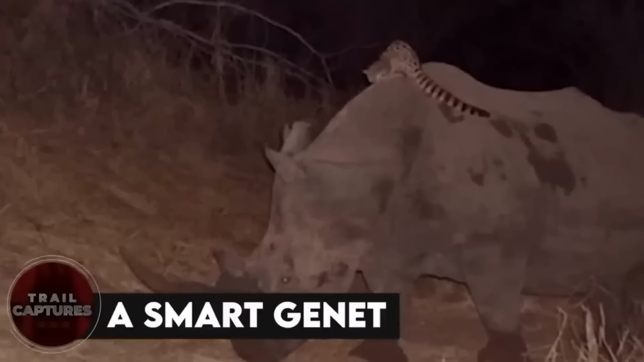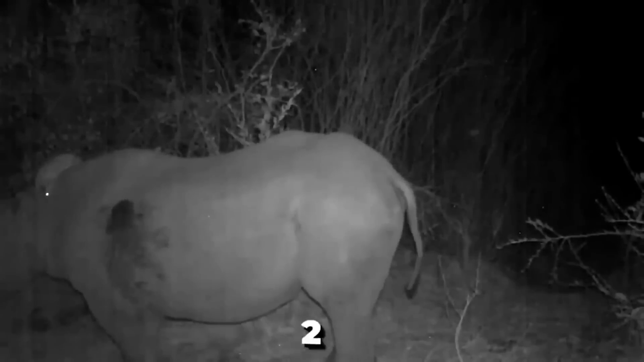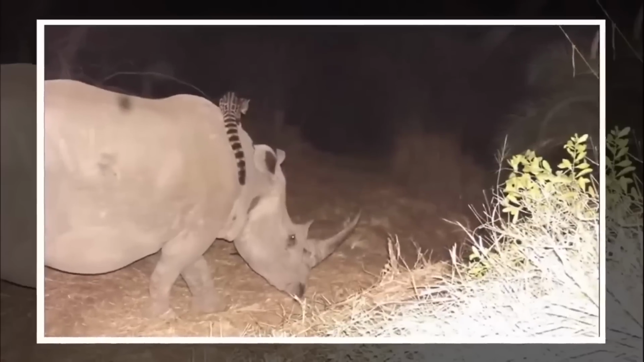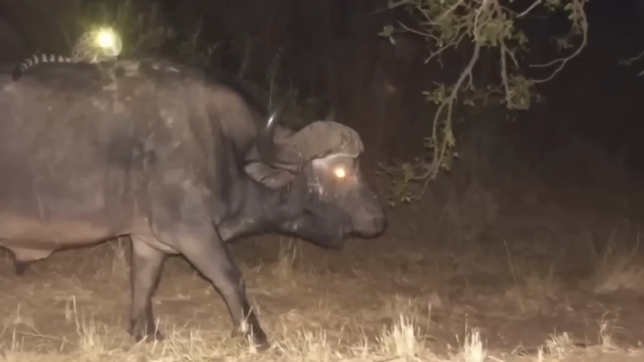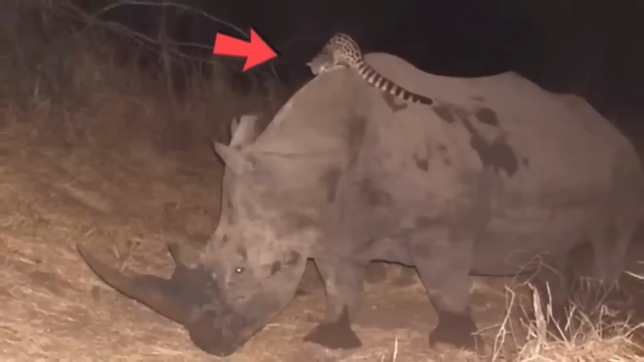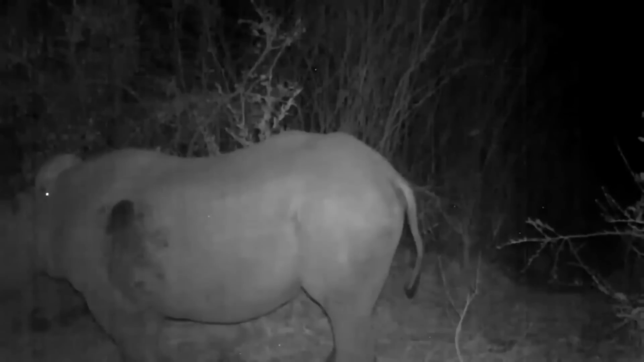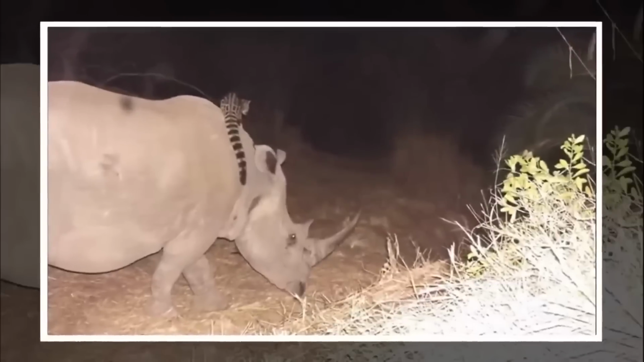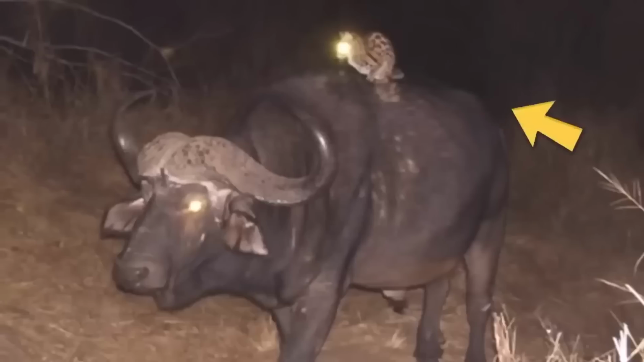A smart genet. Even though the video was recorded in 2014, people still can't believe what they saw. The motion detecting trail camera sensed someone passing by one night and took some photos and a short video. Those photos showed a genet riding on big animals, like a buffalo one night and a rhino another night. When the video was posted on the internet, it left people speechless. Experts said that the animal did it to look for prey, and from that high point, it was easier to spot one. Isn't that one smart cat?